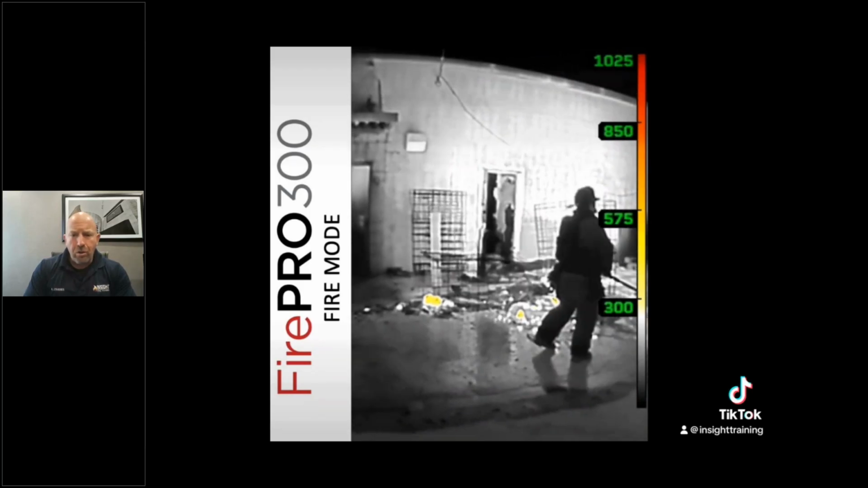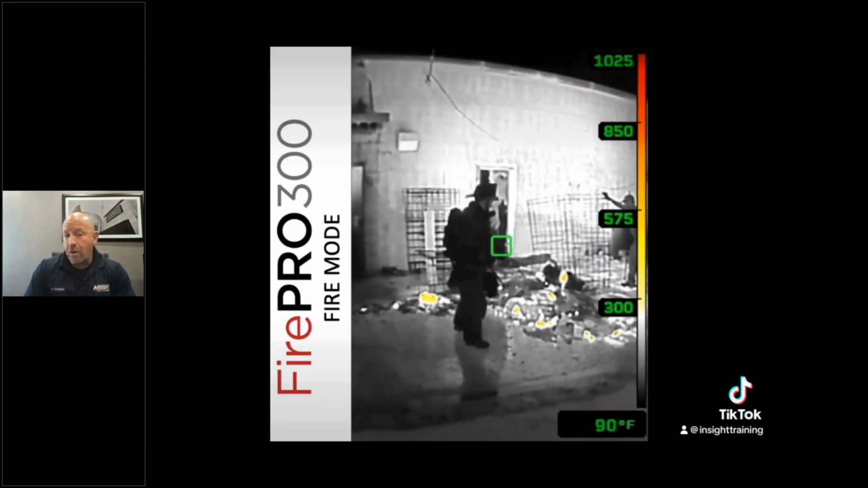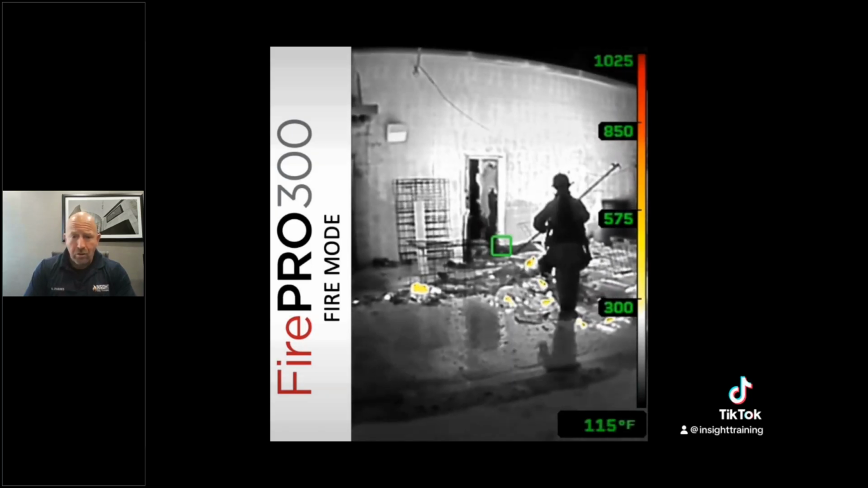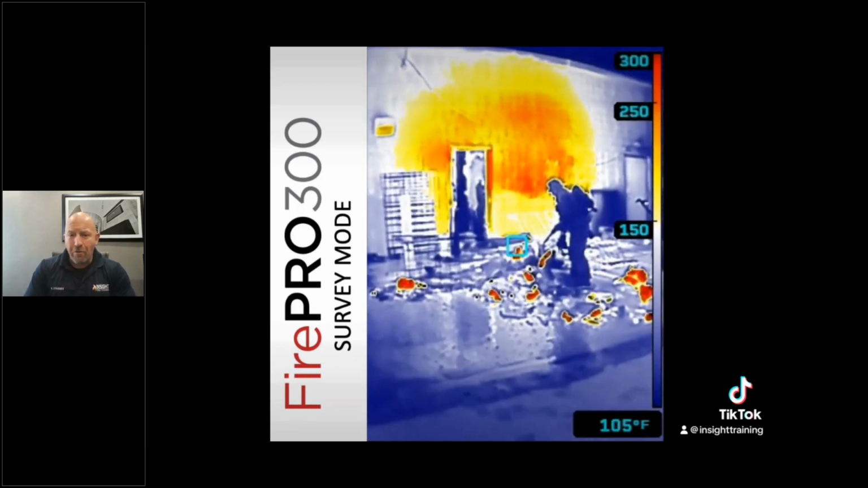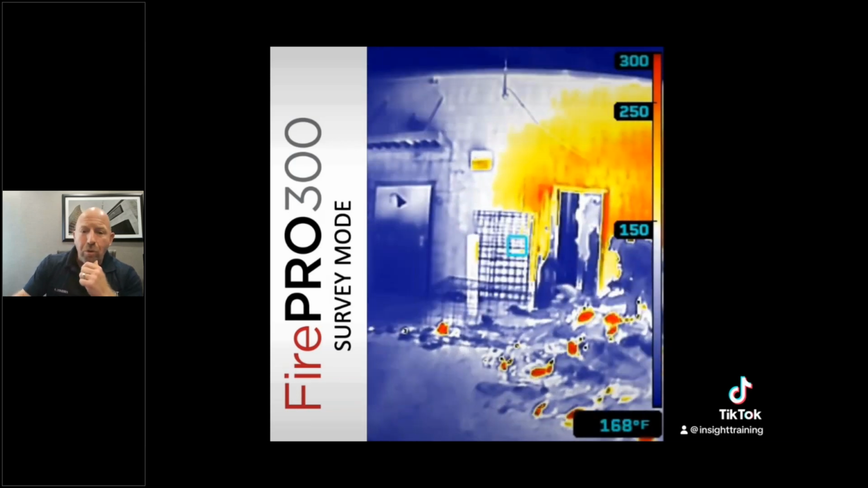But be honest with yourself. Would you put water on that wall? Probably not. Because firefighters don't differentiate shades of gray or white very well under stress. Nobody does. Thermographers have the luxury of time. Firefighters don't. That's why these investigative mode color palettes are brilliant to help you.